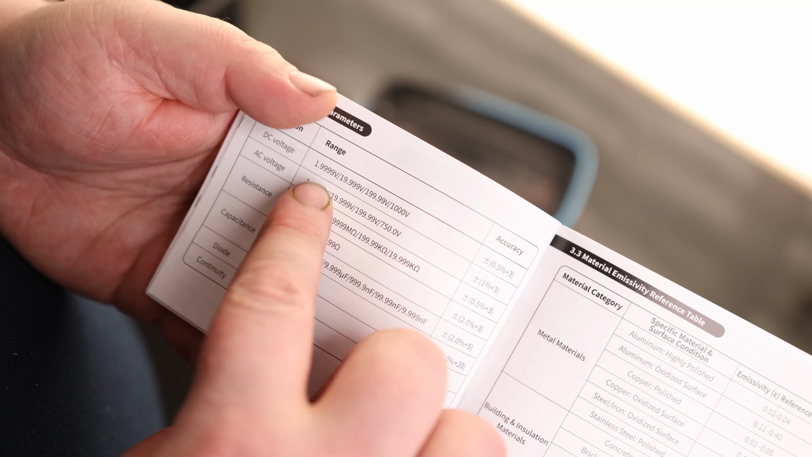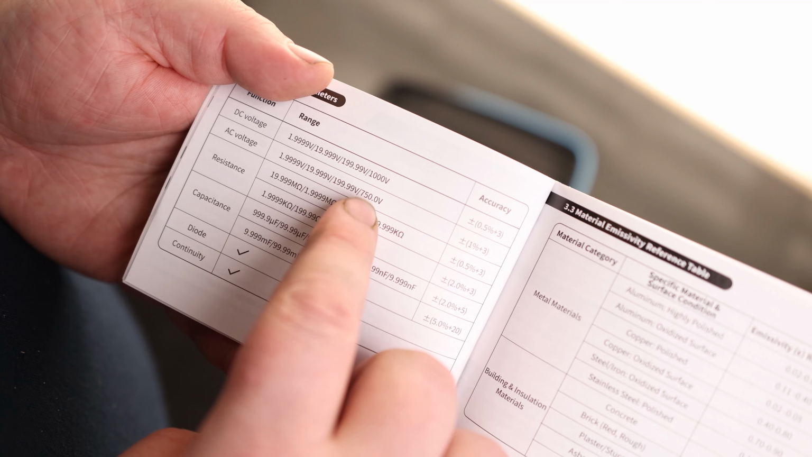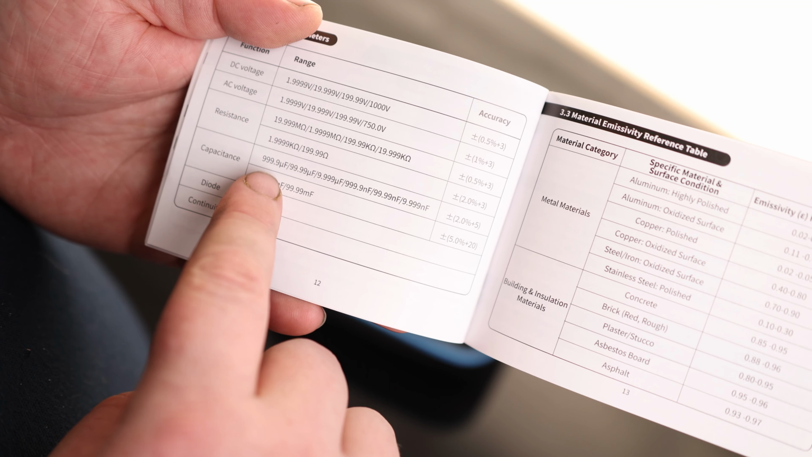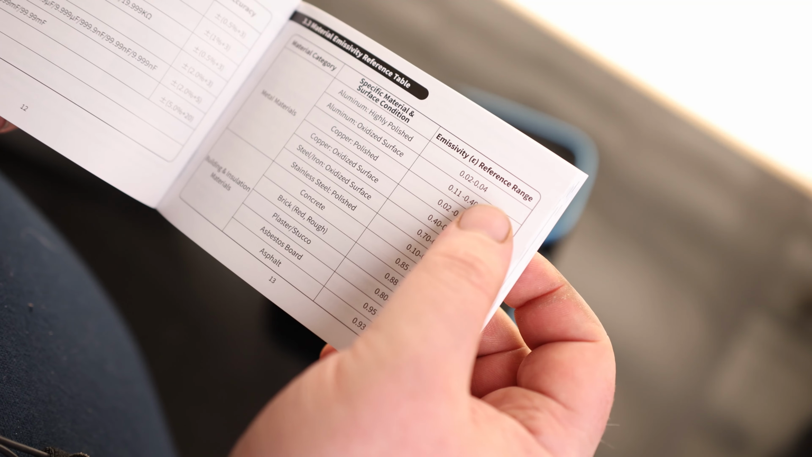For DC voltage, that can run up to 1000 volts, and that is plus or minus 0.5%. AC voltage goes up to 750 volts. Resistance goes from about 20 mega ohms down to 200 ohms. You have 2% accuracy for 1000 microfarads down to 10 nanofarads. Can check diode and continuity. And we have a chart for our emissivity.